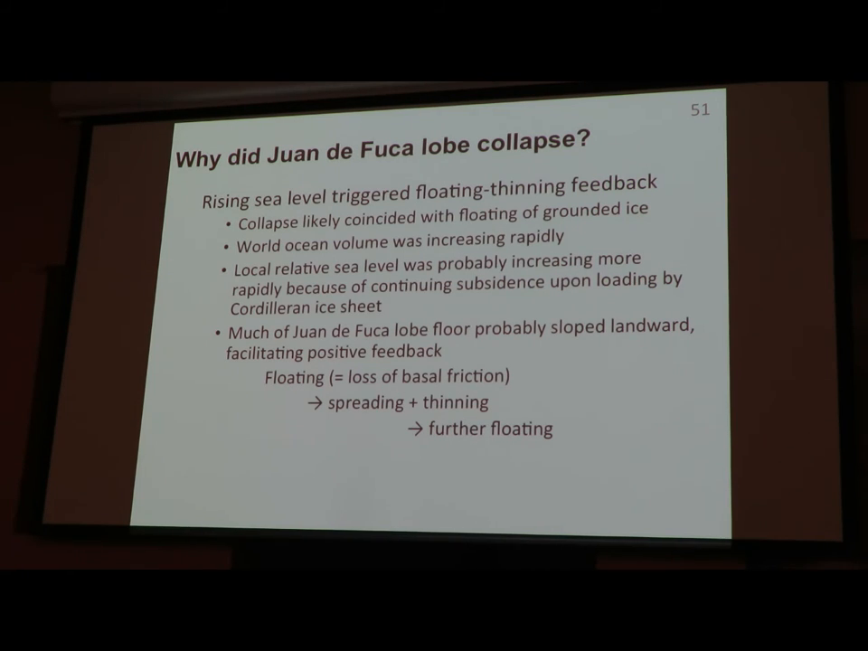And when people tell you the West Antarctic ice sheet may just collapse and go away, well, yeah, it did. Something like that happened here. So perhaps the Juan de Fuca lobe died because rising sea level floated it away.